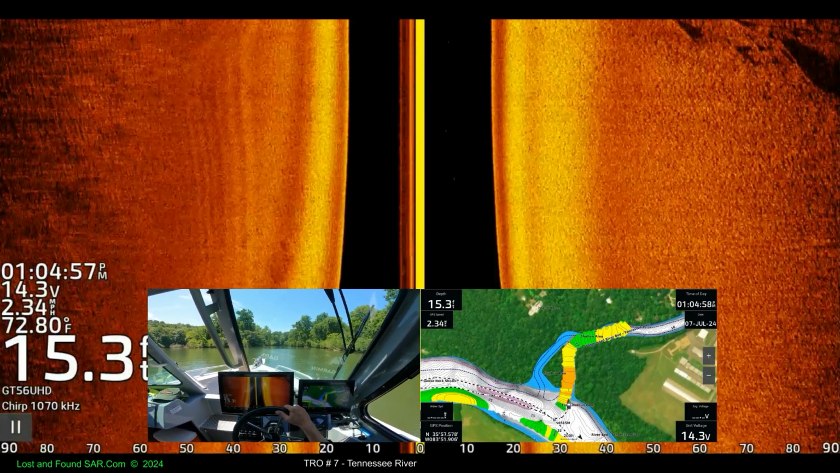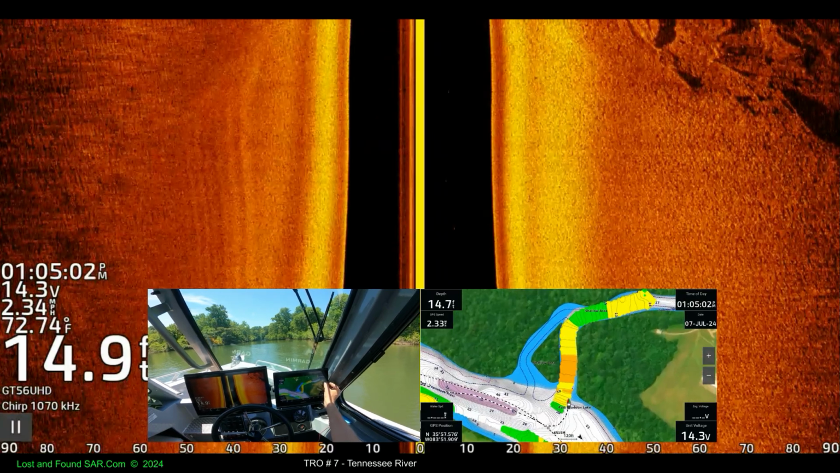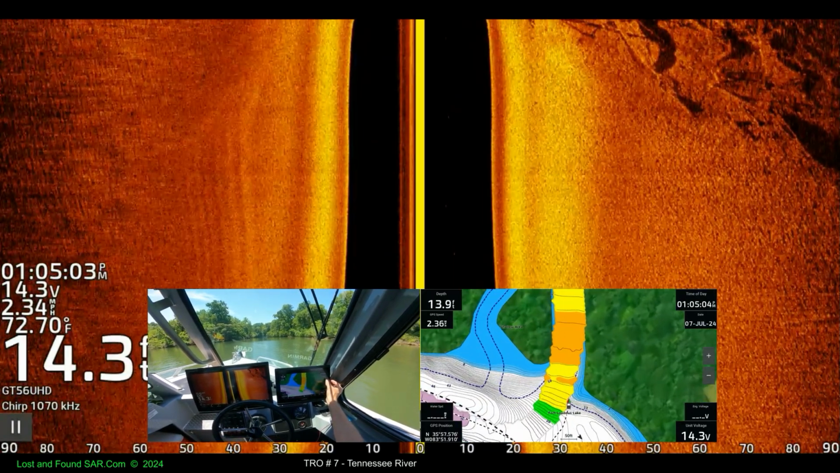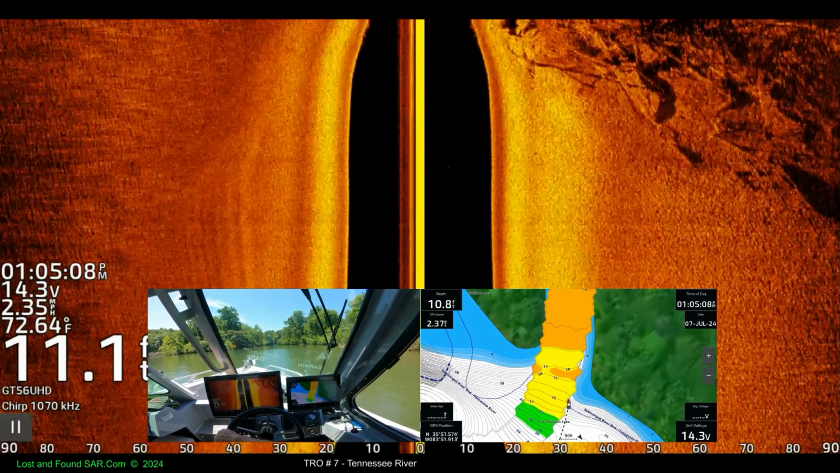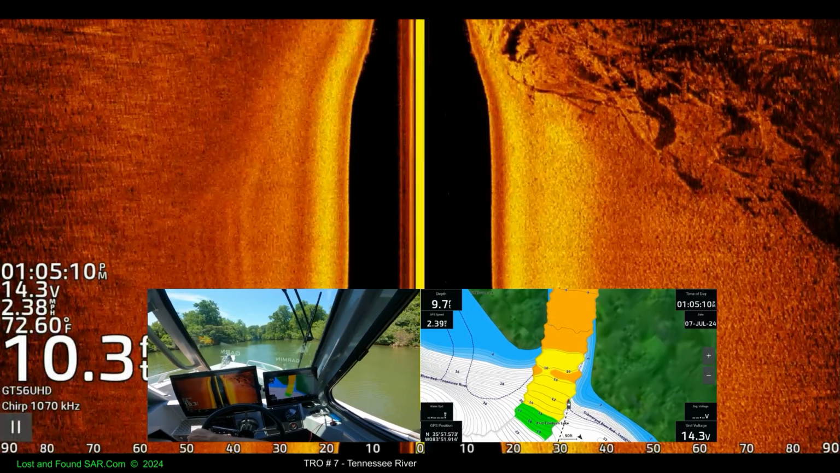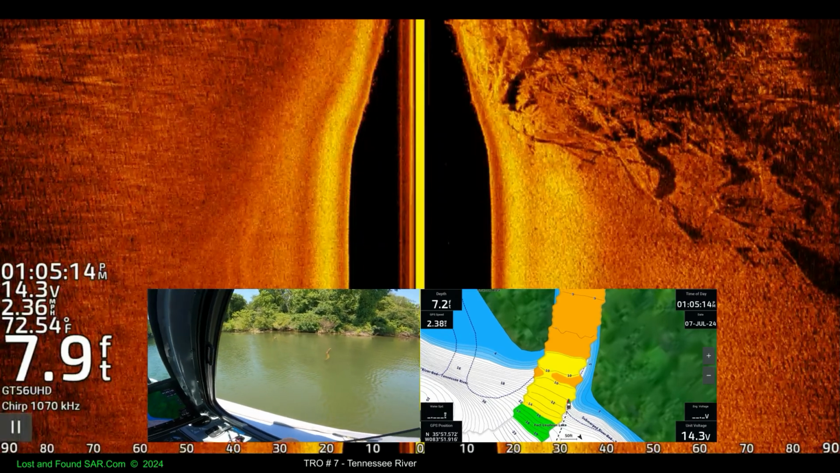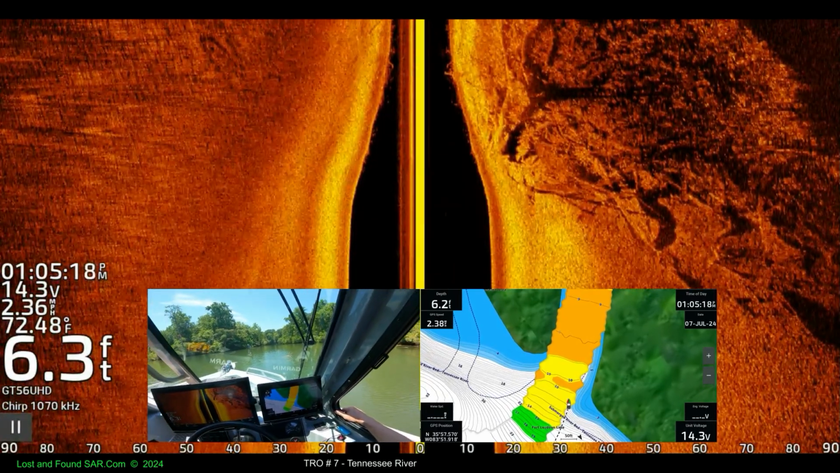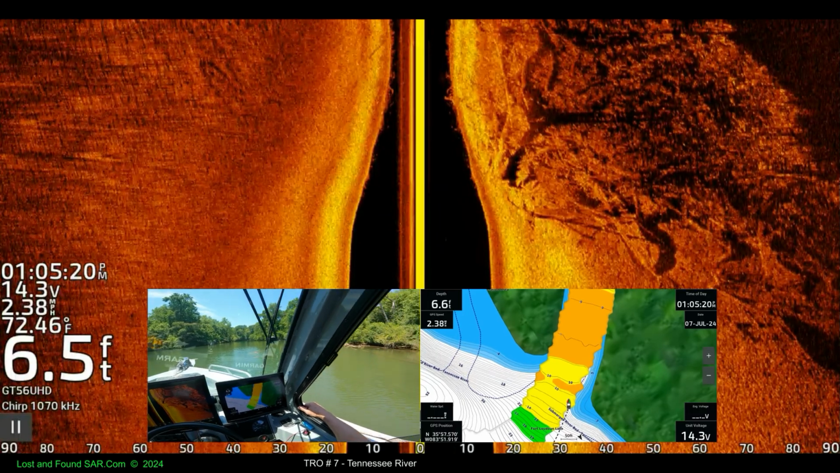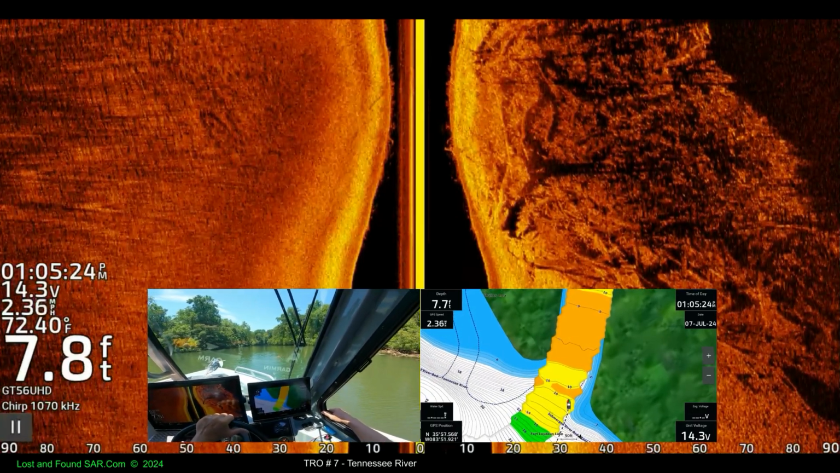Okay, gonna be on our toes. Definitely a submerged tree there. You can see the whole trees. Wow. It's like the water's lower.